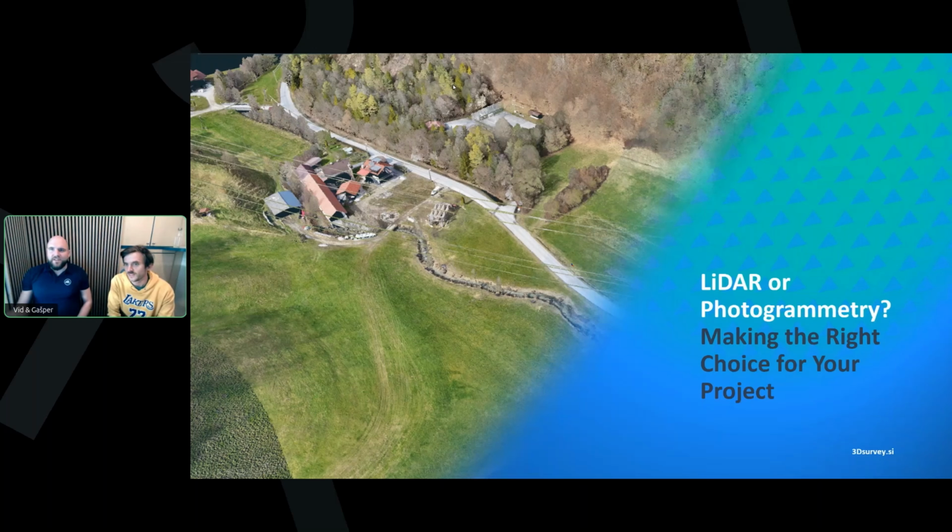The topic today is LiDAR or photogrammetry, making the right choice for your project. So we'll be comparing the new LiDAR drone technology with the new photogrammetry drone with the L3 sensor, the latest sensor from DJI.